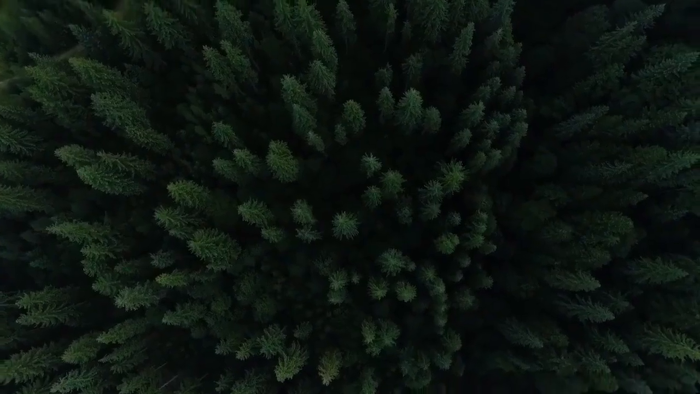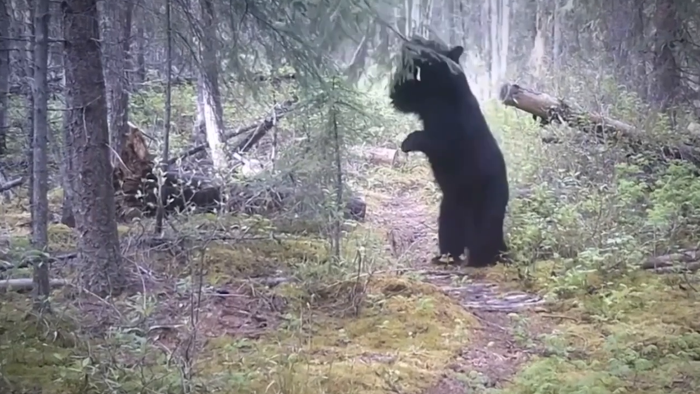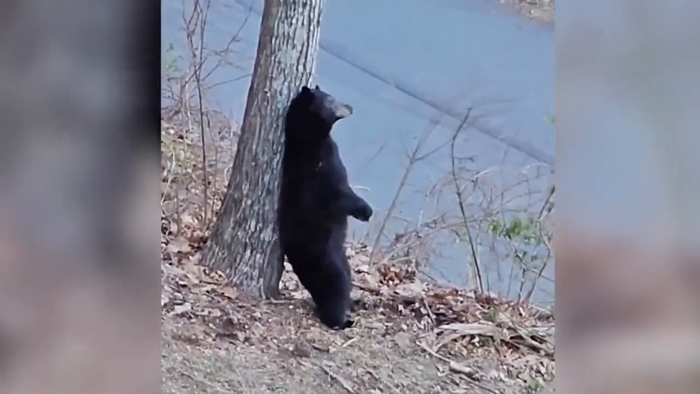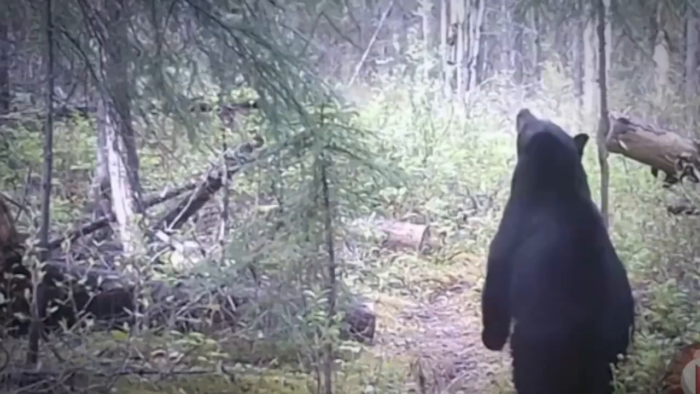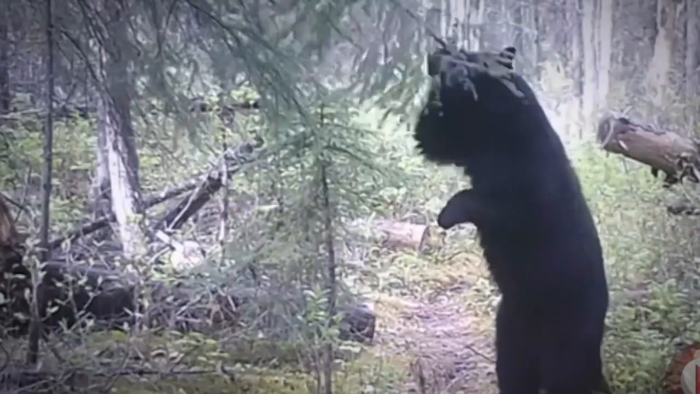In the wilds of Prince George, a trail cam caught something extraordinary. A bear dancing! Not in a terrifying way, mind you, but hilariously wobbling up and down a tree to scratch an itch. Mike Costi, the lucky witness, has seen plenty of funny bear antics on his 45-acre property.